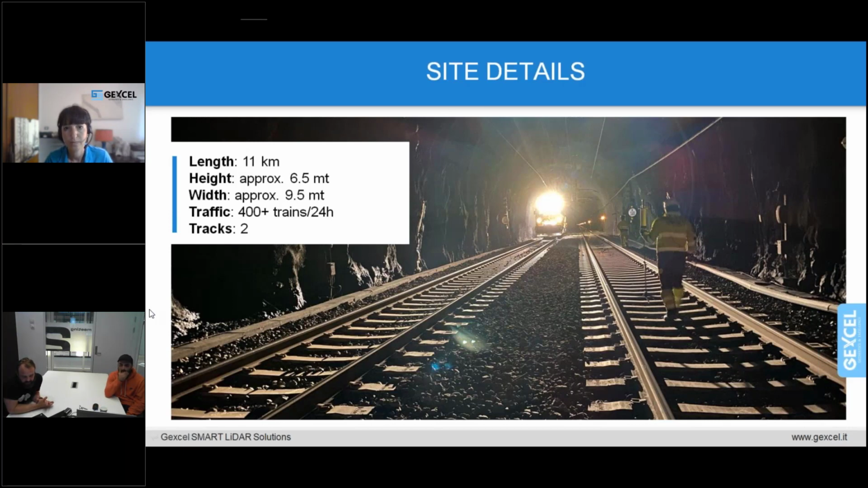This one is called the Lieråsen tunnel. It's one of the longest tunnels and with most traffic. The length of the tunnel is approximately 11 kilometers. Its height is around 6.5 meters, varying obviously since it's inside the mountain, and the width approximately 9.5 meters.